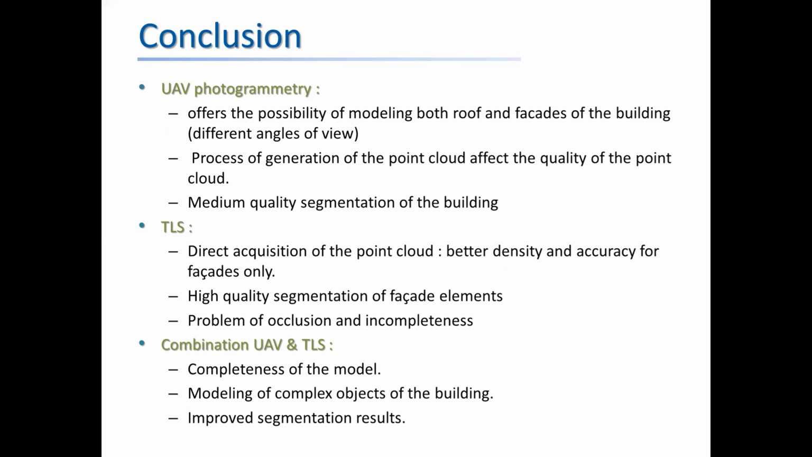Further experiments are underway to improve the integration of the two technologies for other types of buildings, for the evaluation of the digitization of buildings, and to generate digital BIM models.